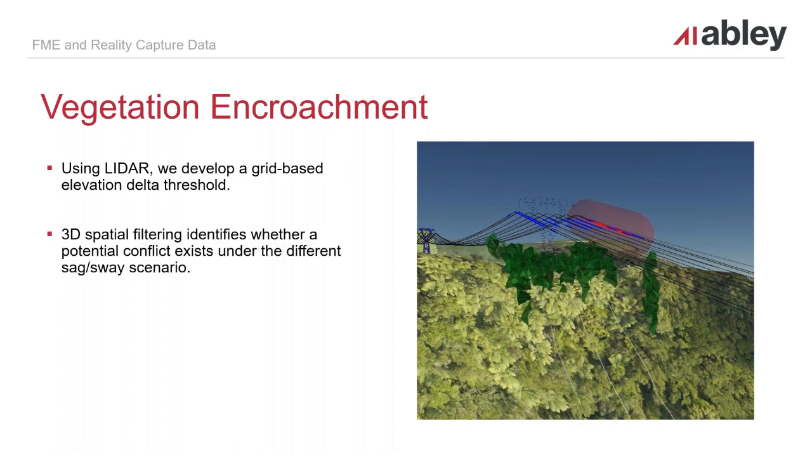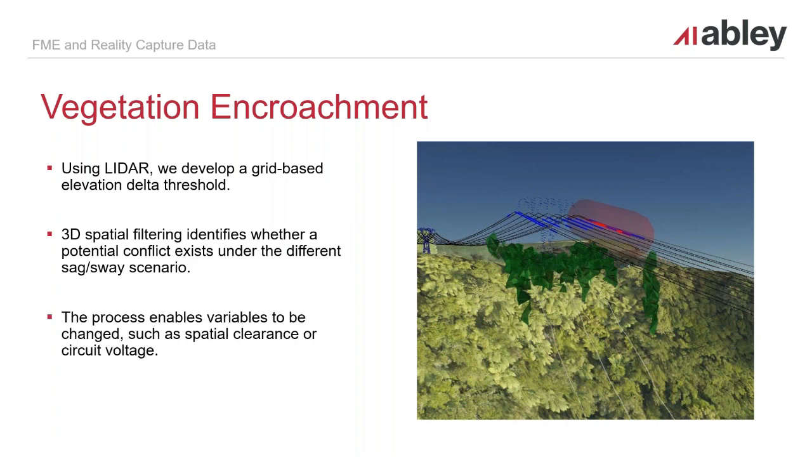So one example is vegetation encroachment on power lines. I'm sure we can all understand that if a tree touches a power line, we're not going to be in for a good time. We might lose power, might cause a fire, could cause damage to infrastructure, damage to people's property, and that wants to be resolved, or the risk wants to be mitigated as much as possible.